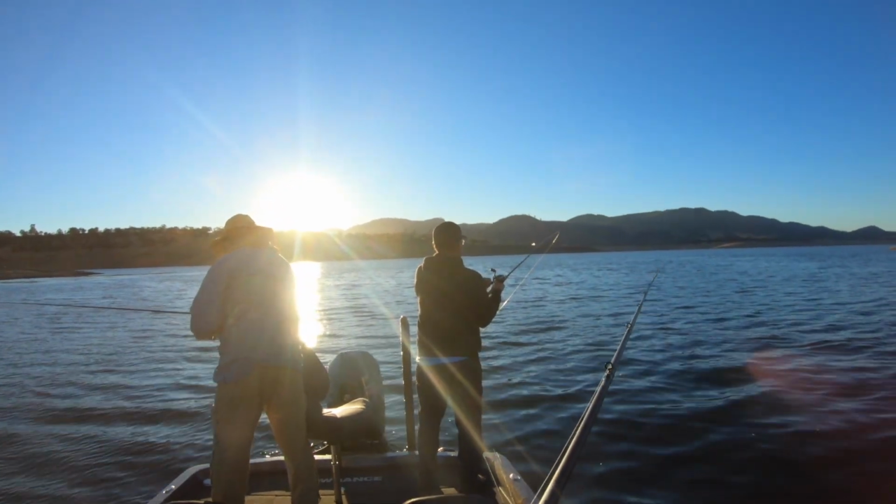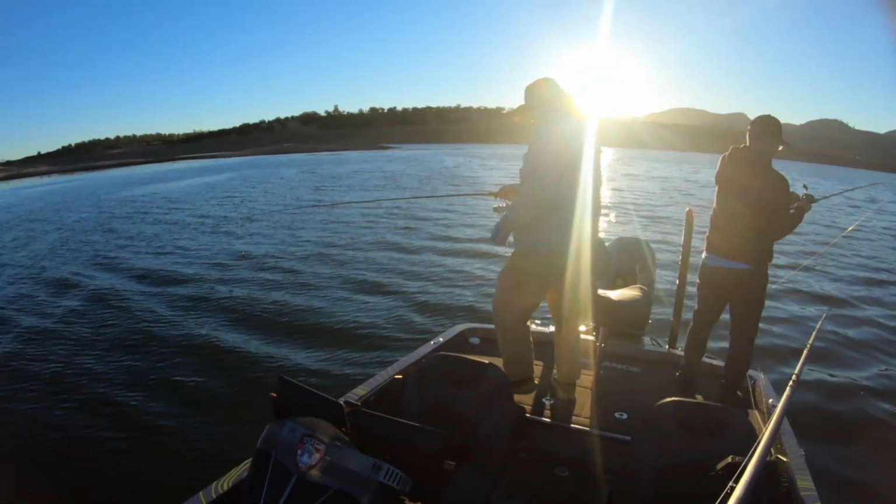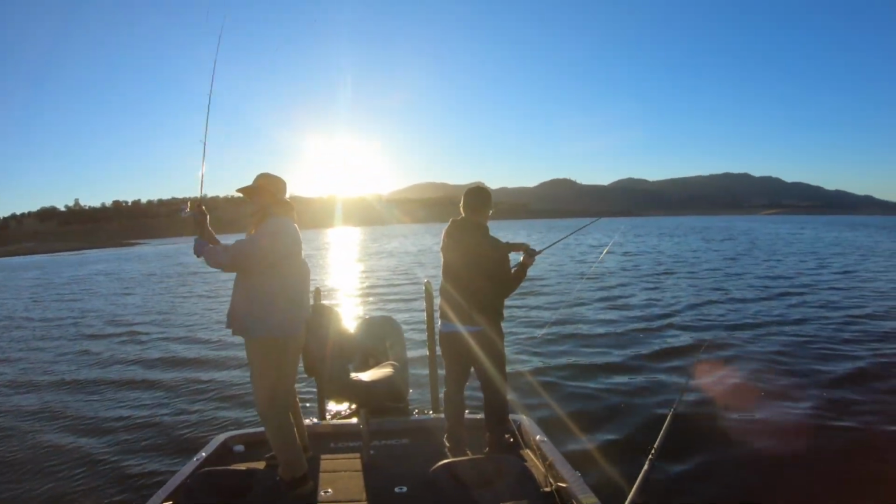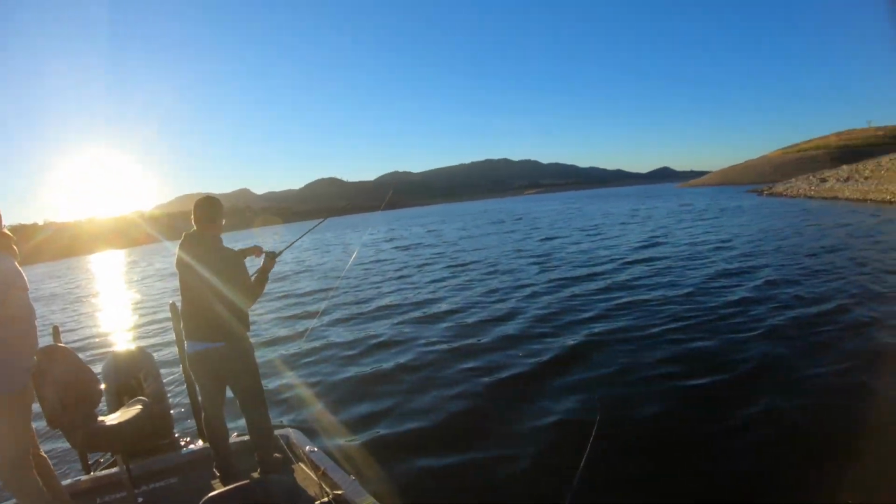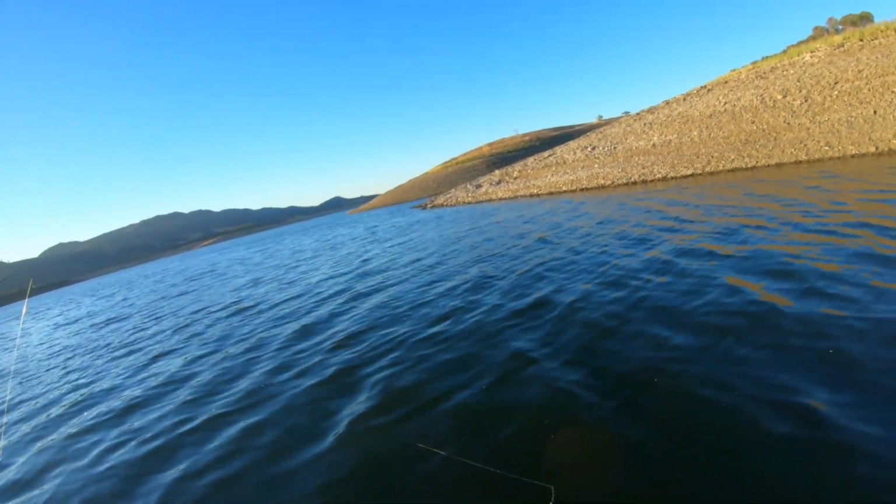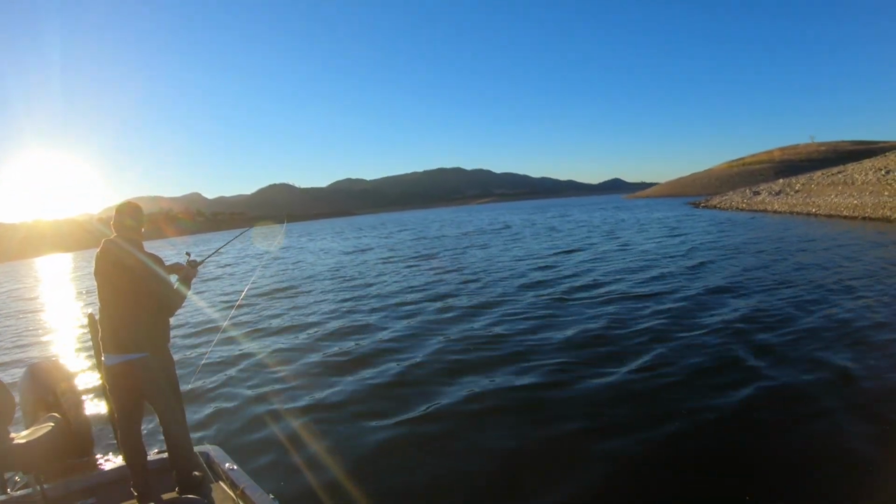Look, my dad's gonna take 10 minutes to get in a 2 pounder. Yeah, right here. Looking good though, Nick. It's looking like a big one. He said he needs a net. I'm too far out to help him. Me too.